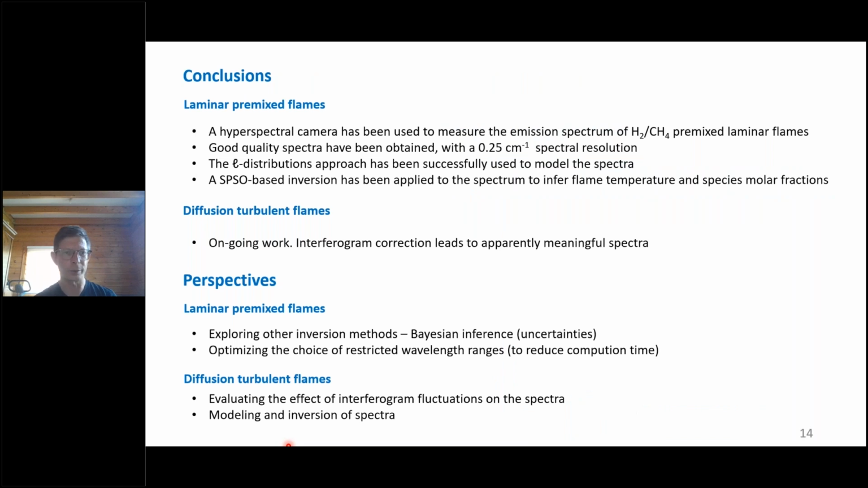So, as a conclusion, we have used the hyperspectral camera by Telops to measure the emission spectrum of H2, H2/CH4, and pure CH4 flames. And we have obtained some very good quality spectra with a 0.25 cm^-1 spectral resolution.